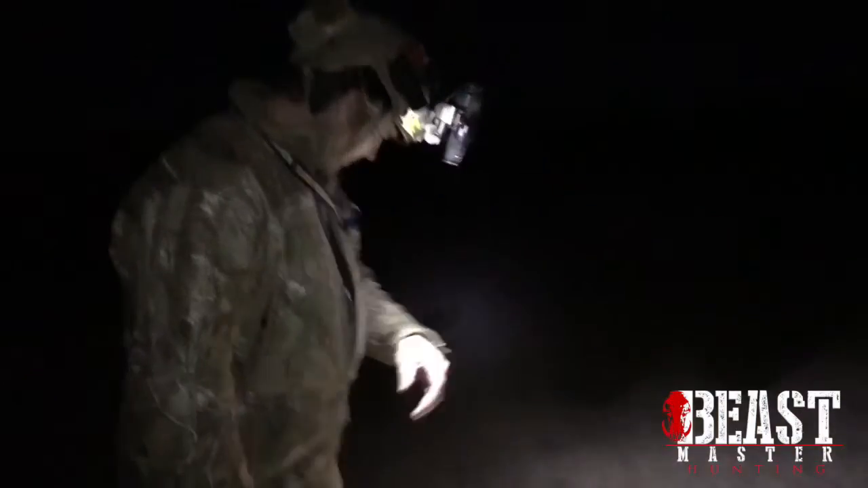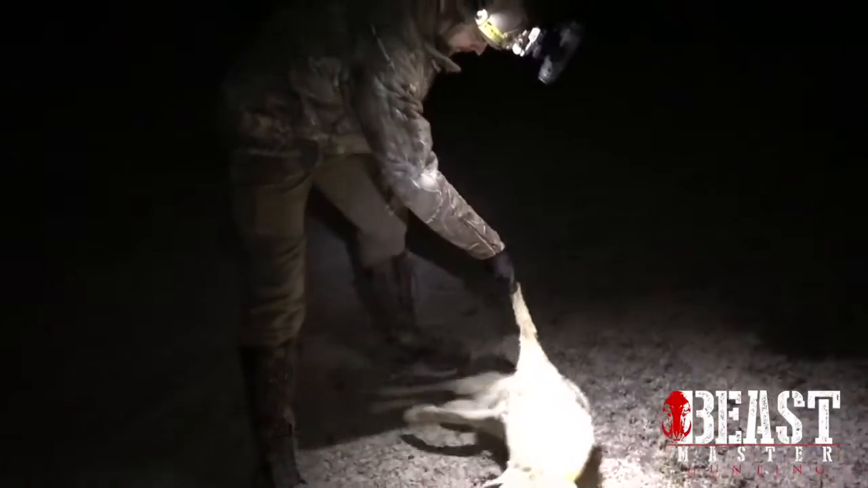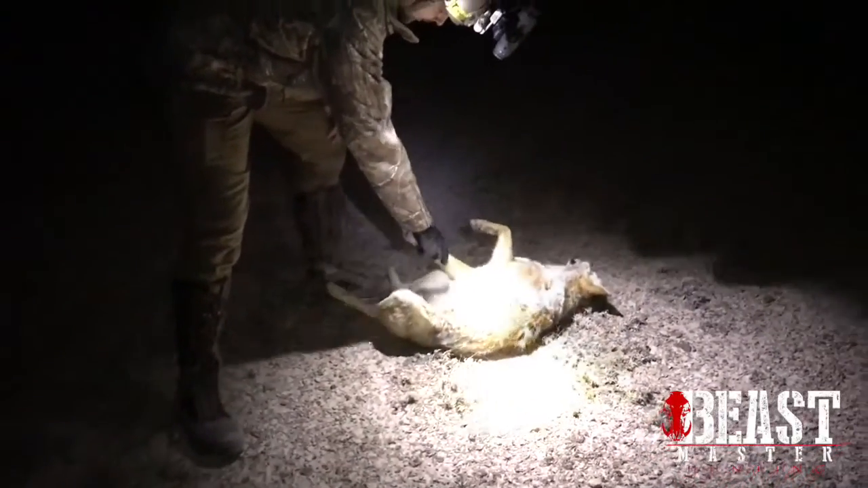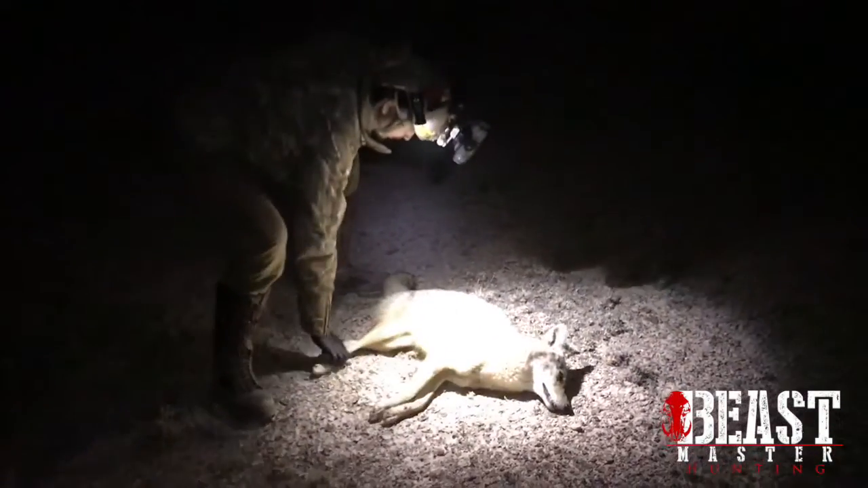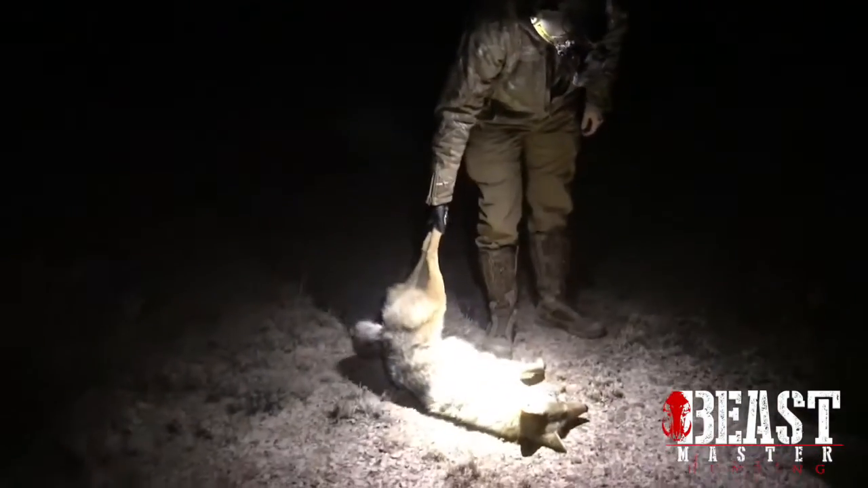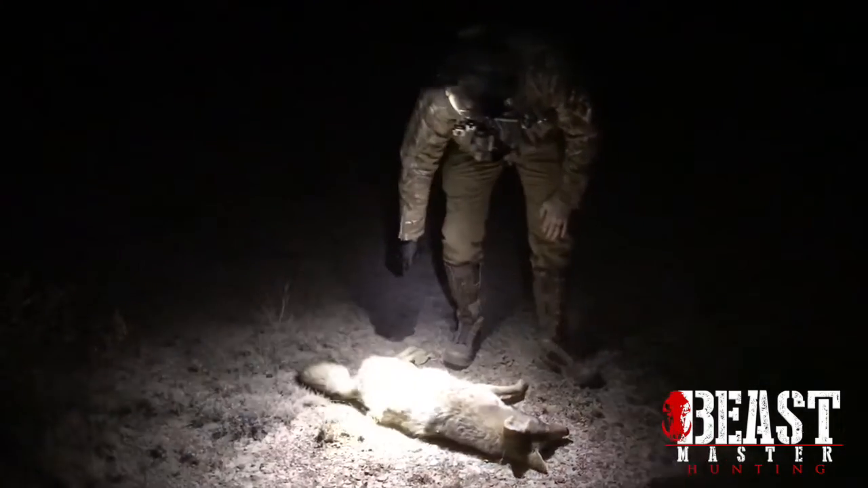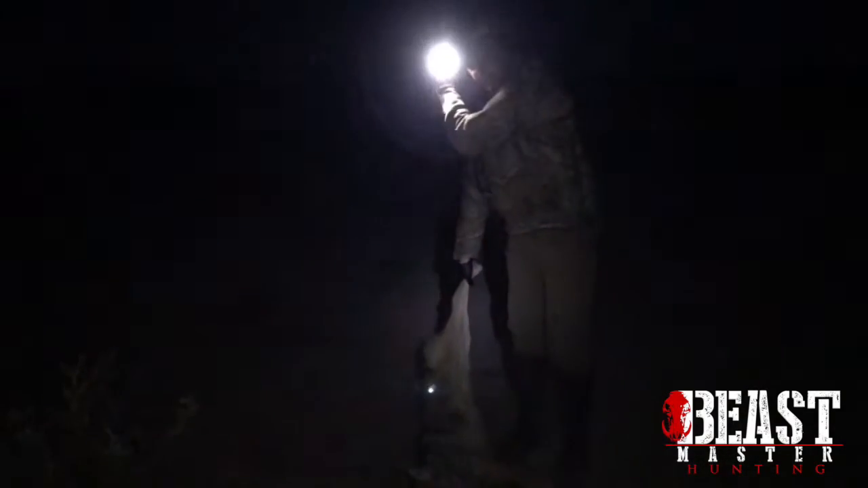I found him 100 yards out, 125 yards out from the truck. Big male. The exact opposite of that last guy. Take a look at this guy. I mean, that's a beast right there. Probably high 30s. Perfect neck shot, in and out. So, we'll load him up in the truck, go find some more.